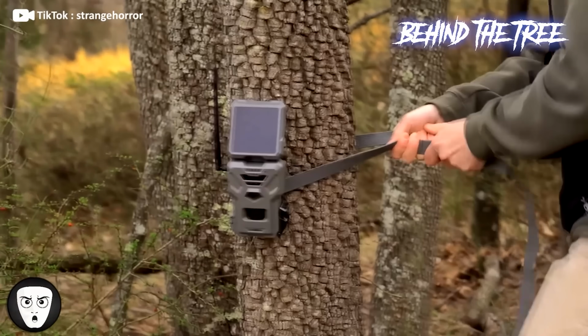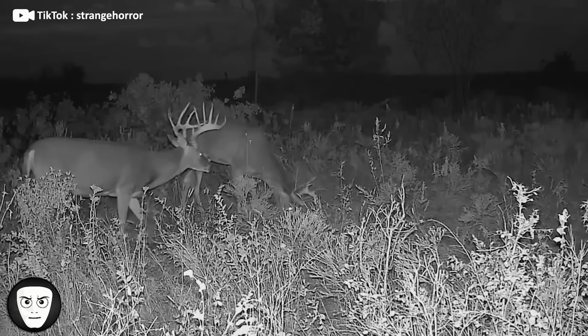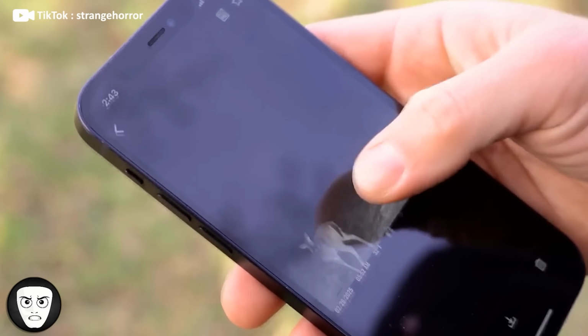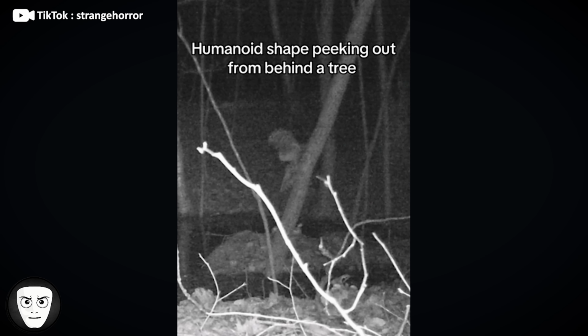A person set up a trail camera in a forest to capture wildlife. Most nights it recorded nothing more than ordinary animals passing through, but one image stood out. Partially hidden behind a tree was what appeared to be a humanoid figure peeking toward the camera. The shape looked upright, with what seemed to be a head and shoulders visible from behind the trunk. It could simply be a person, but the head looks a little off. The frustrating part is, without any additional photos or footage, there's no way to know what the trail camera really